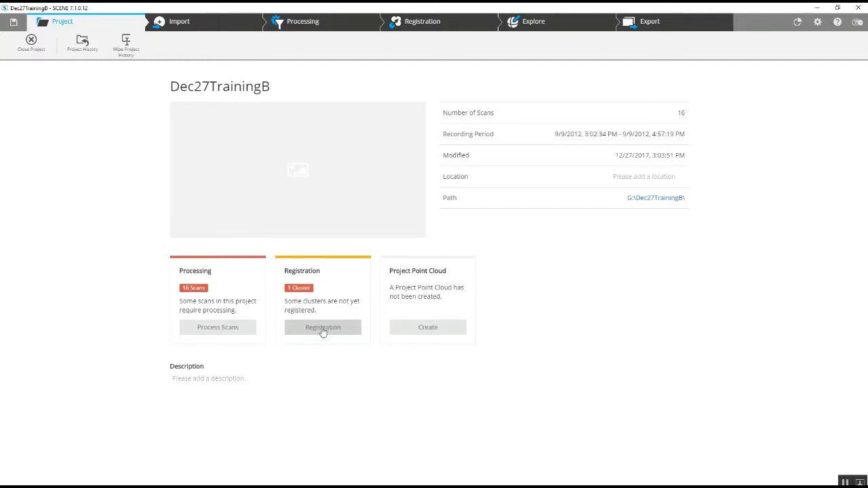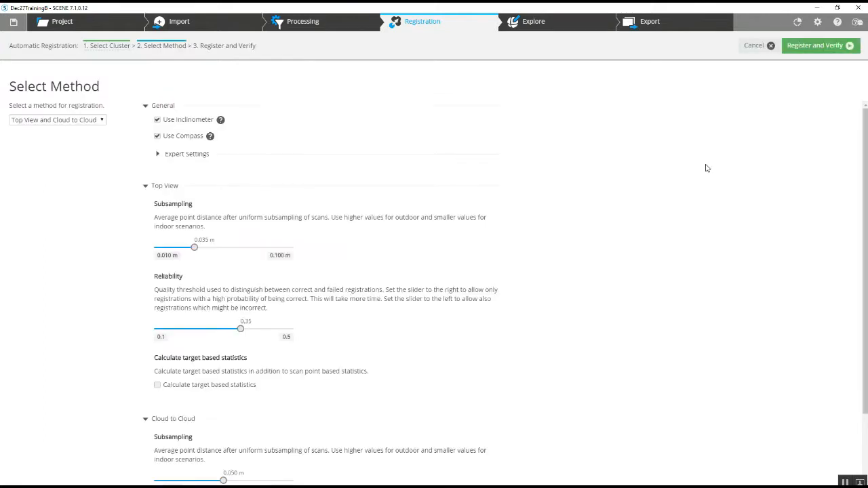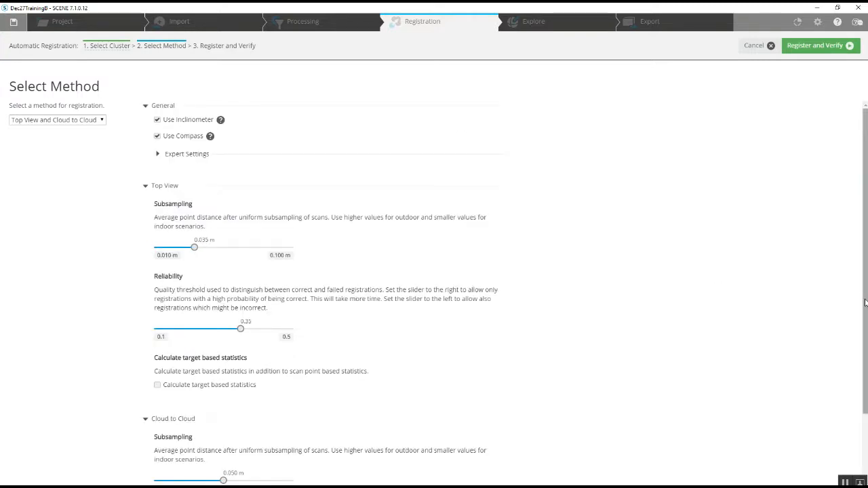So we can jump right to the registration tab here. We will perform an automatic registration. And as I said, we are going to choose the top-down and cloud-to-cloud method of registration. Everything looks as though we can leave it at its default settings. And register and verify.